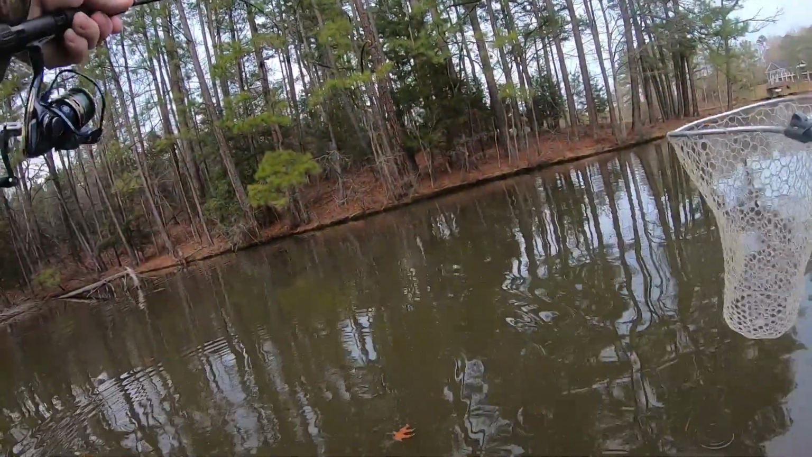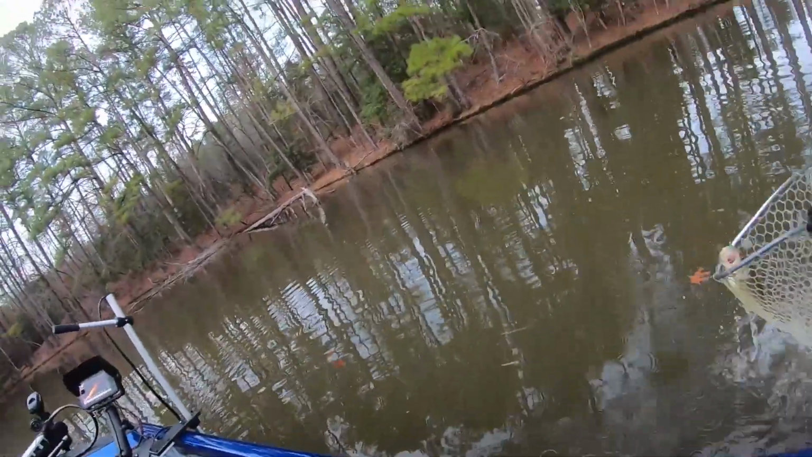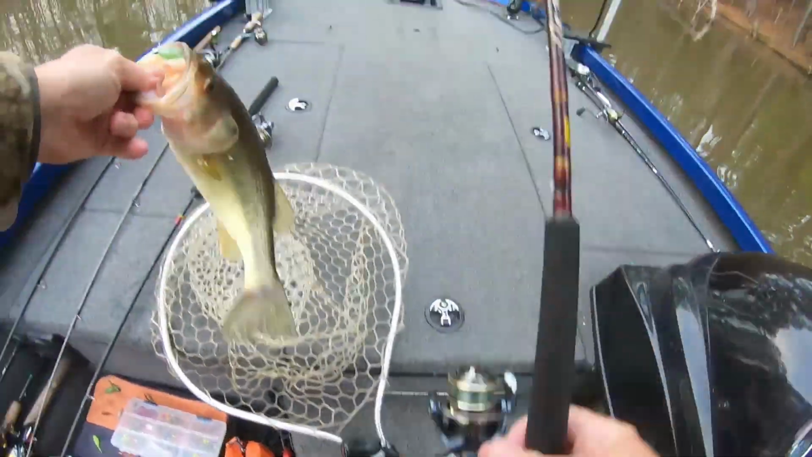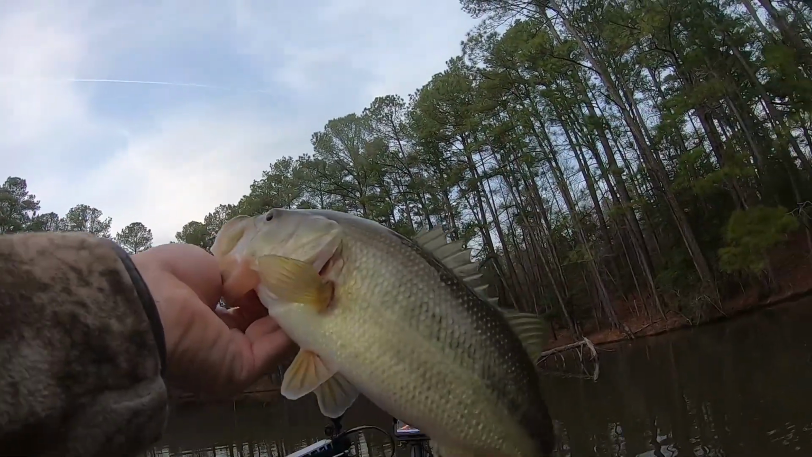And when I got below the shad, I saw this one roll up and grab it. I could see him on the scope. I got you. He's a largemouth. The largemouth and the spotted bass are mixed in here. Y'all, you got him hooked. He is a little bit bigger.